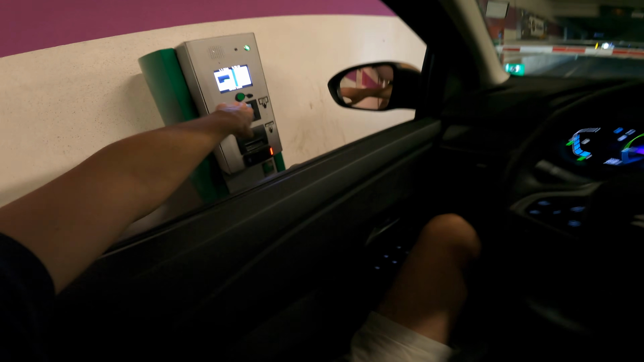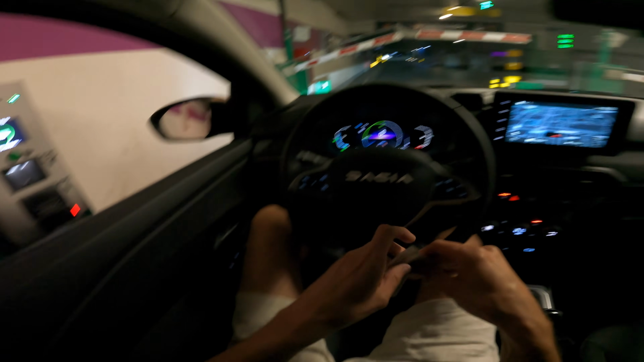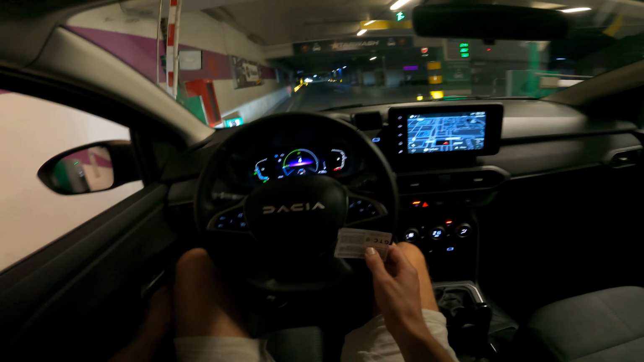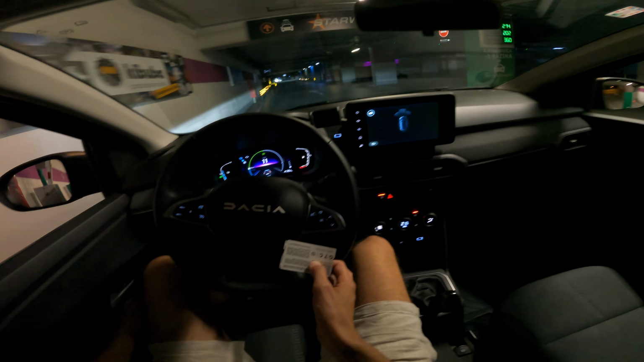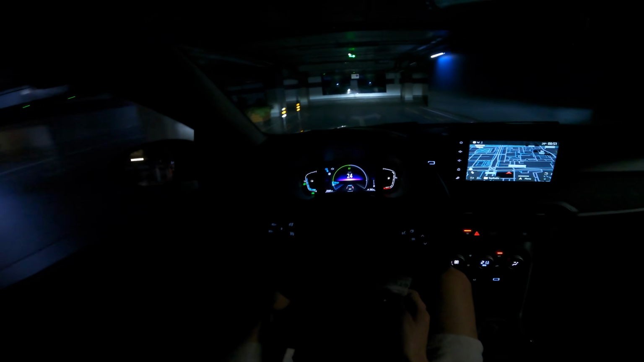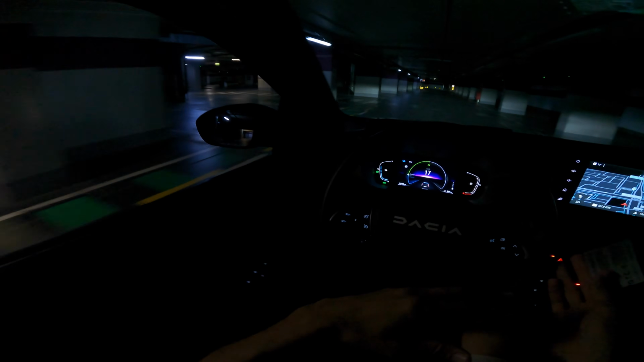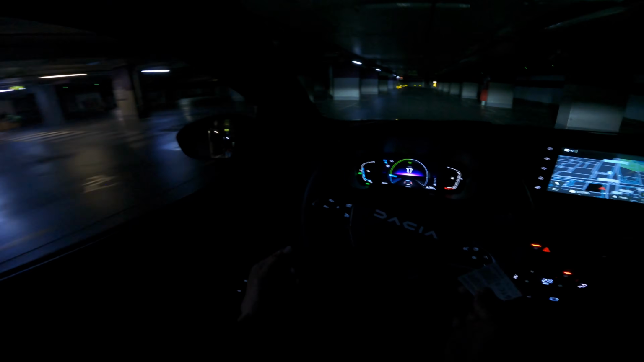Okay, so this driver window is fully automatic, the other one's not. For the others, you have to keep holding the button. I really like this EV driving. I just wish the battery was slightly larger, so you could drive almost like a plug-in hybrid, but without plugging it in. That would be nice.